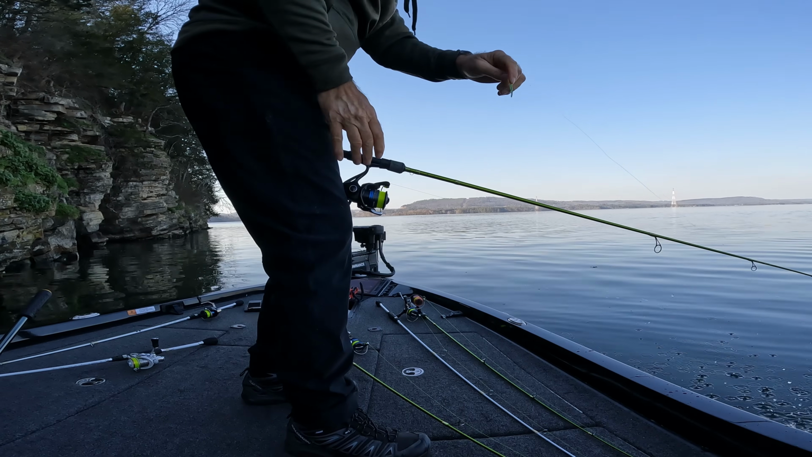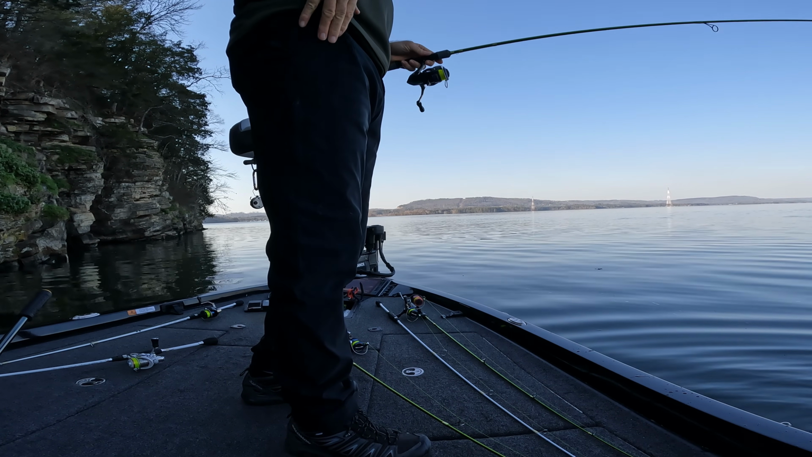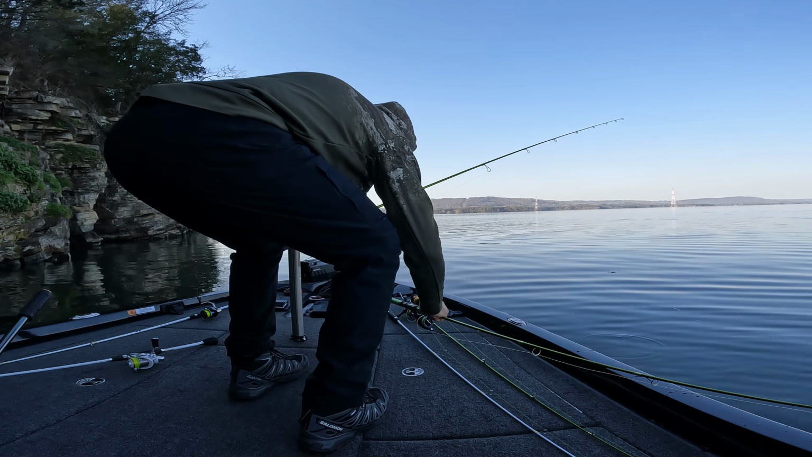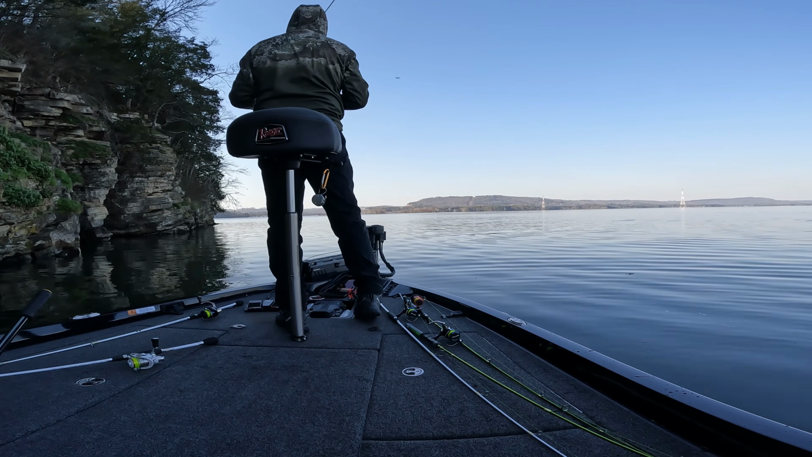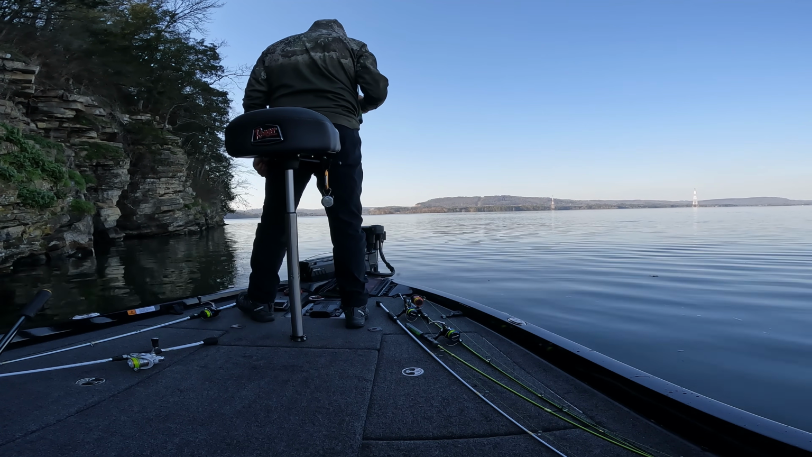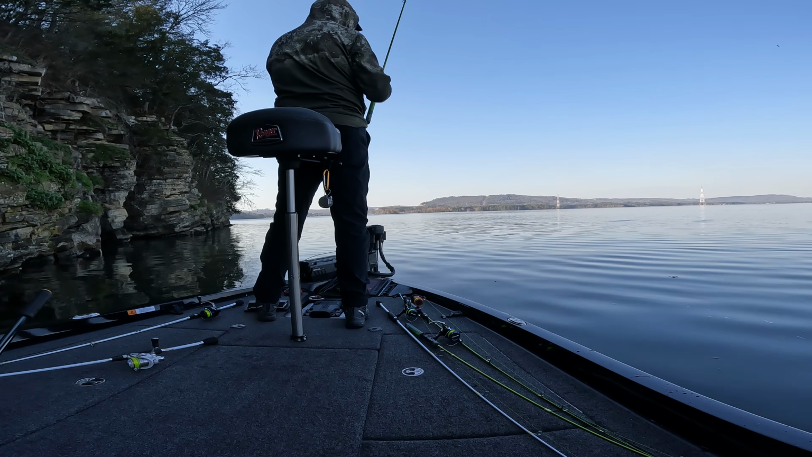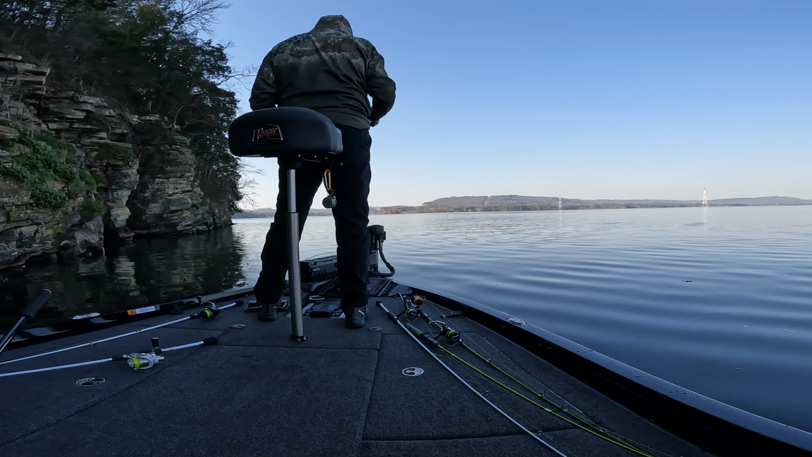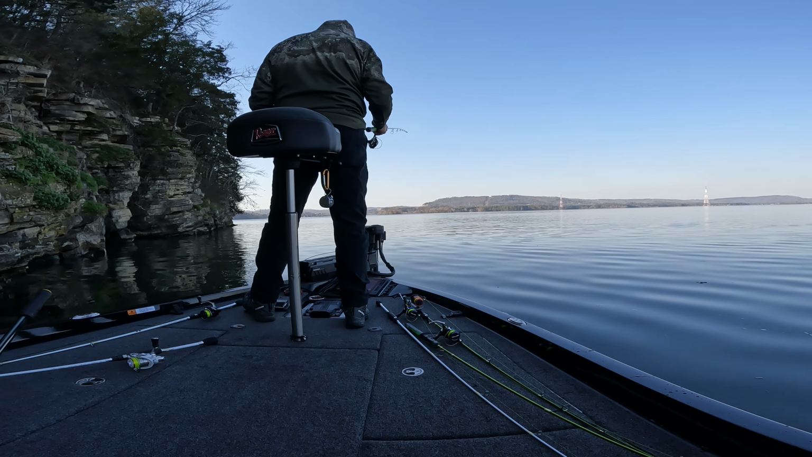So just chasing the fish, they're roaming these bluff walls and then they stop and settle down on stuff. So today, just find them, which seems to be the easy part today. Getting them to bite is the harder part. Had to go back to the super finesse presentation of no weight, a 1/64 ounce jig head. That's what this trout magnet jig head is.